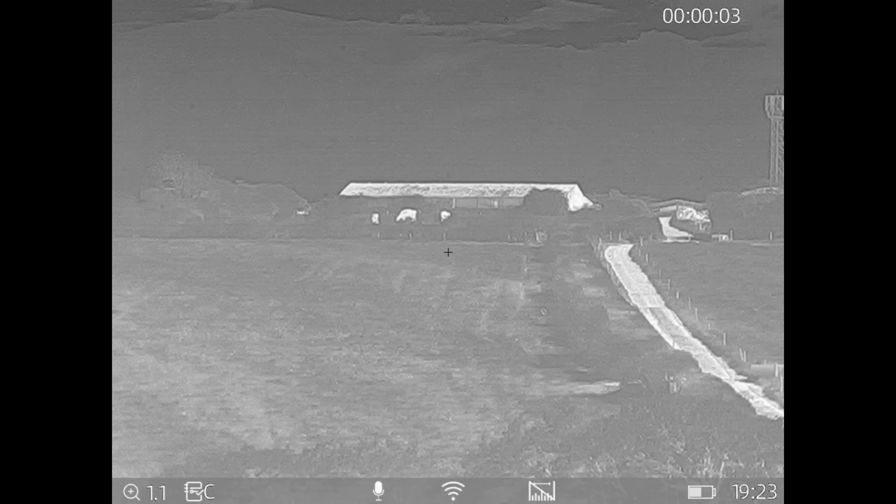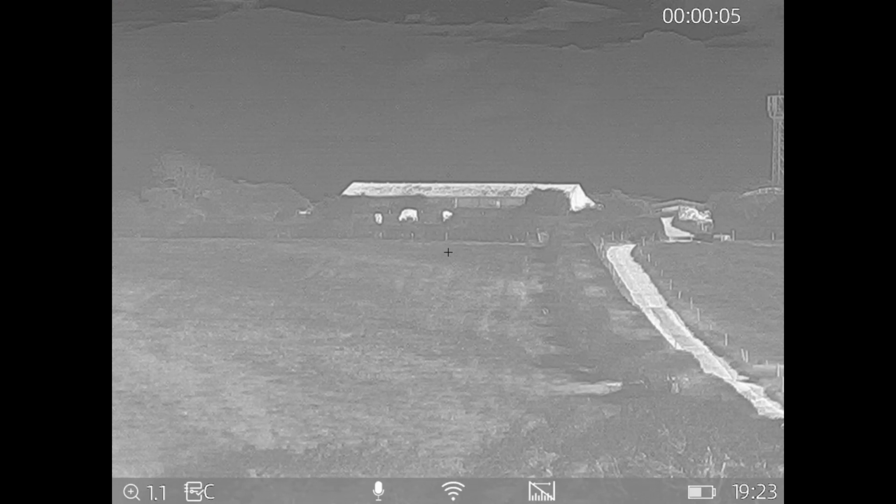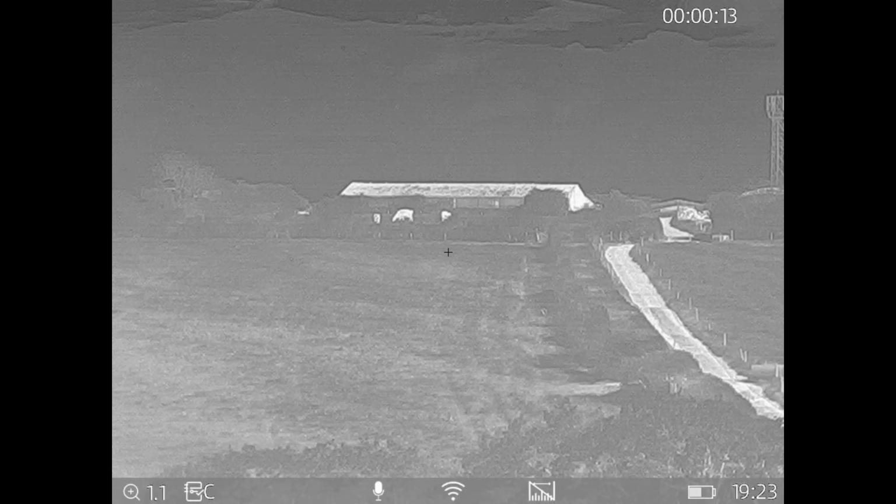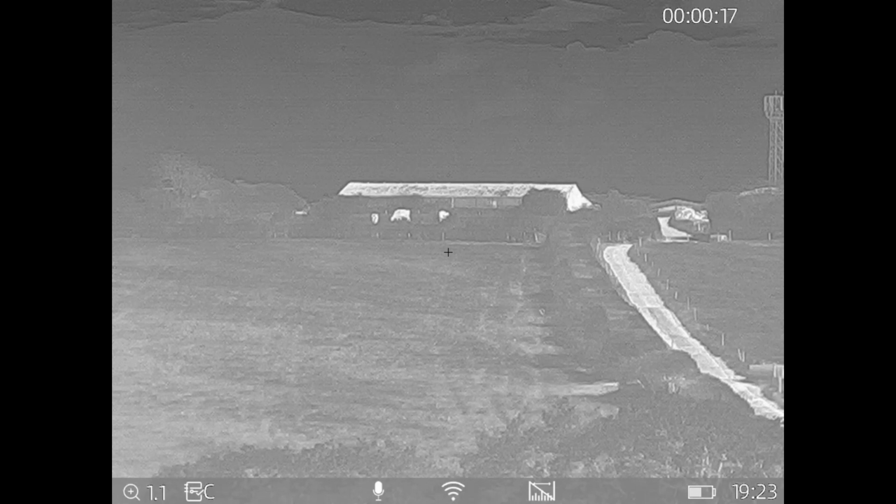Okay, so I've got the Ares 635 set up on a tripod here. No guns involved, so everything's all safe. Looking across the valley there at Friend's Dairy Farm. As you can see clearly, you can pick up those cows over there. I've got it set to white hot at the moment.